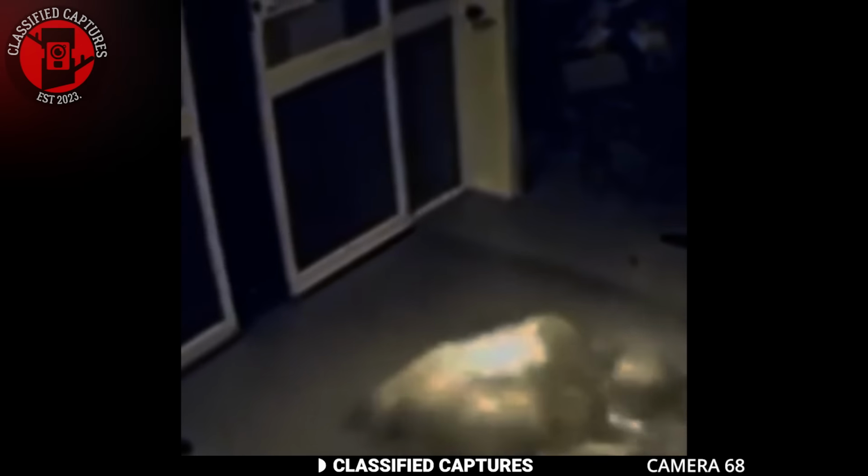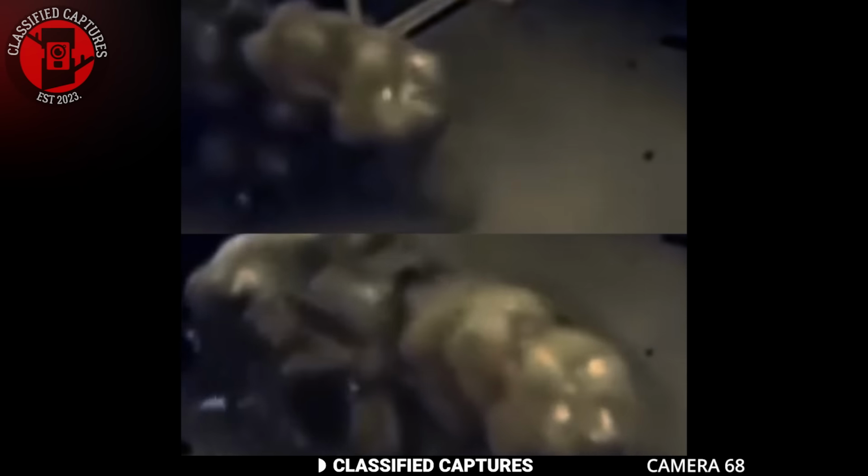The footage shows a bizarre creature casually walking through a sliding door and then crawling away. That's if I'm allowed to describe its movement like that. Have you ever seen Stranger Things, especially the scene where people and rats come together to form a strange blob-like entity? Well, that's exactly what this reminds me of.